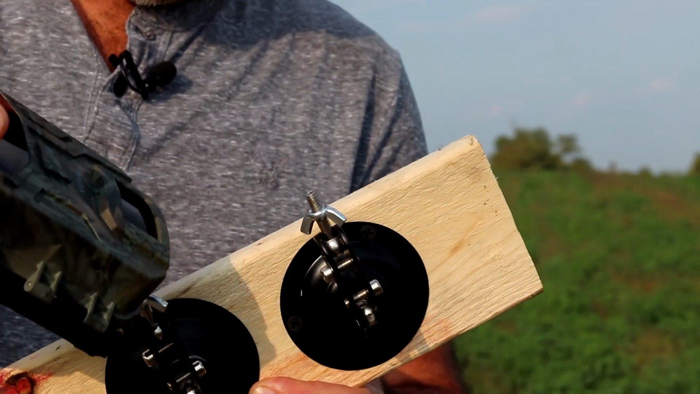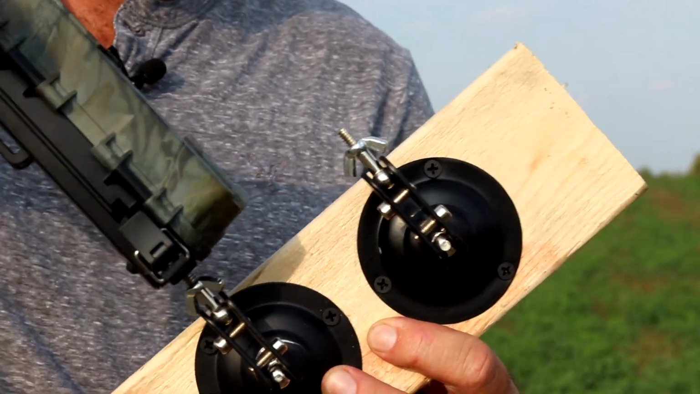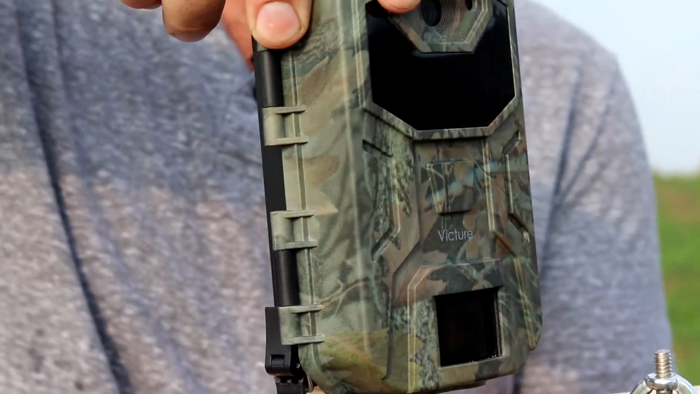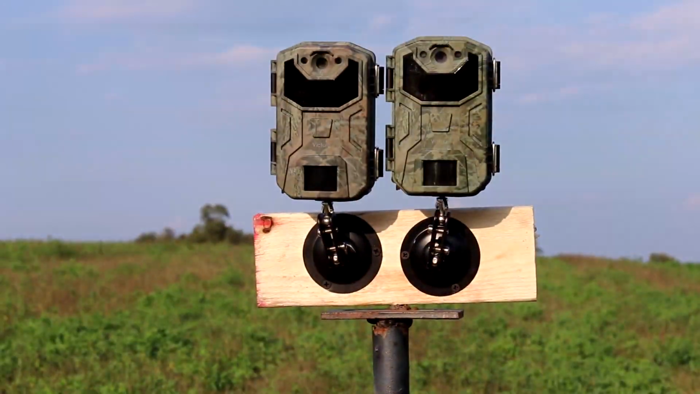So now, like I mentioned, I'm going to do a little bit of a side-by-side experiment. I built a little stand that's going to mount these cameras side by side. I'm just going to do some test footage, walking in front of them back and forth, and we should get a better idea. Is there a difference? Is there much of a difference between the 20 megapixel and the 16 megapixel?